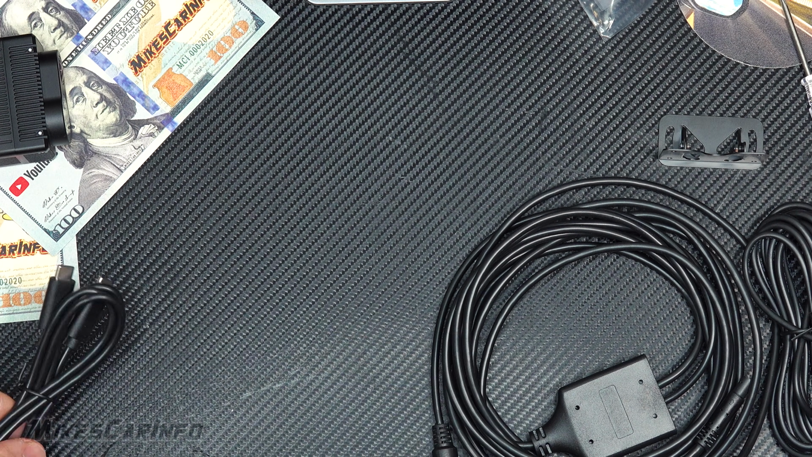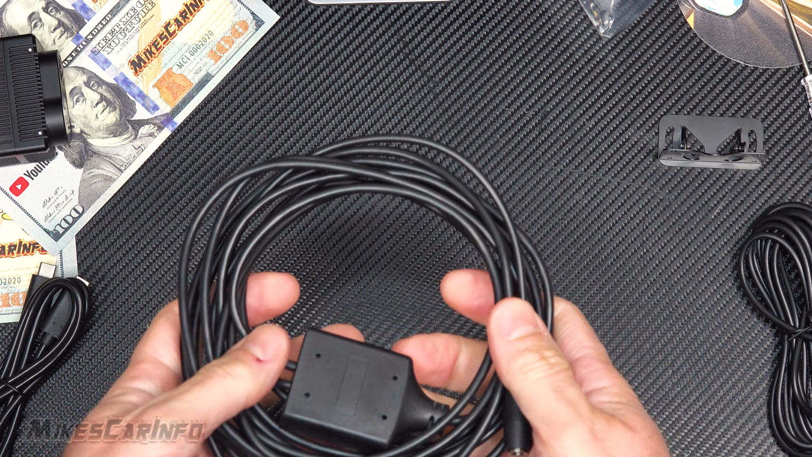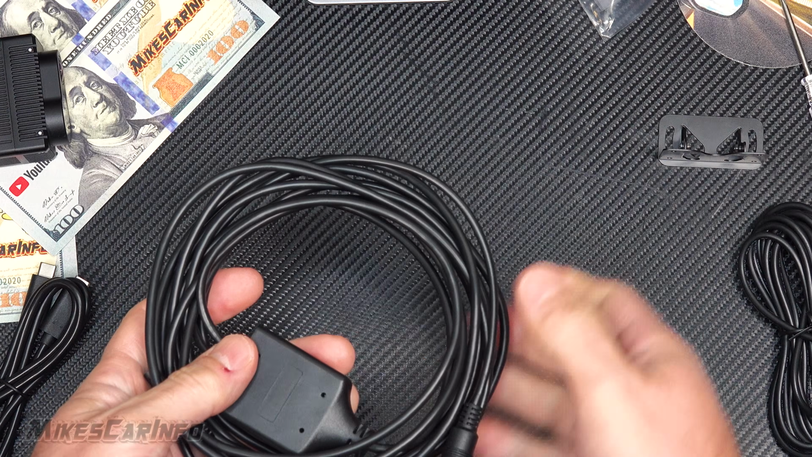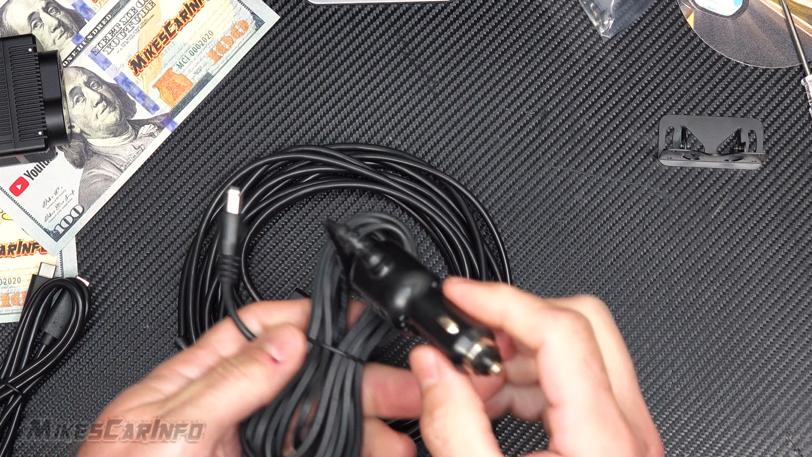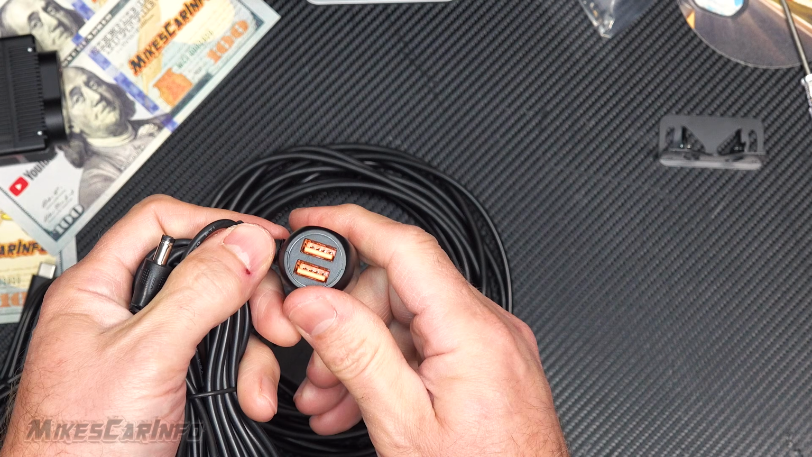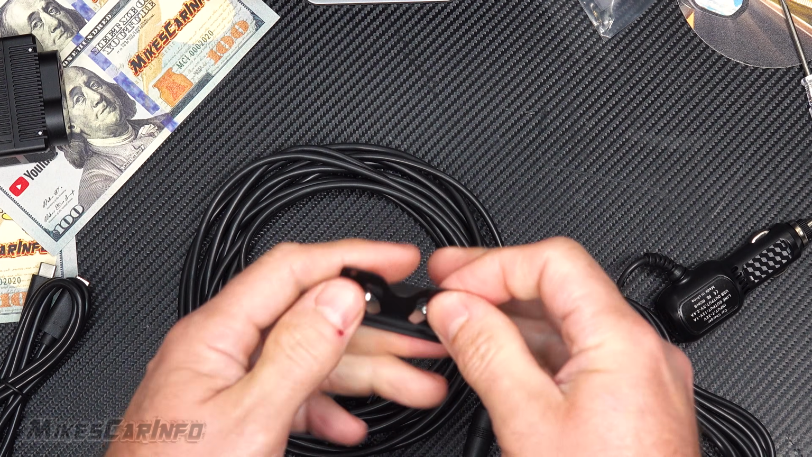There's a USB-C cable. Here's another cable, which is tying everything together, really. Here's the power supply, just a regular cigarette lighter. It also has USB ports as well. And this is for mounting the camera.